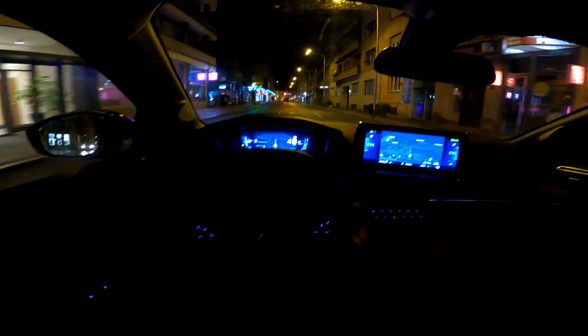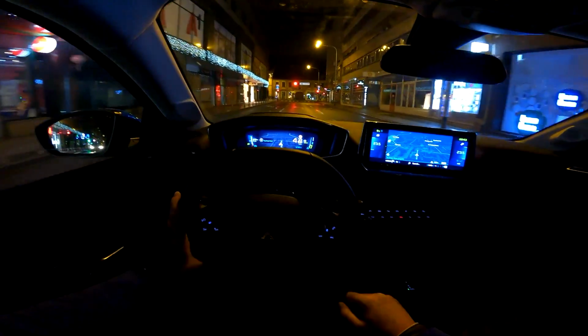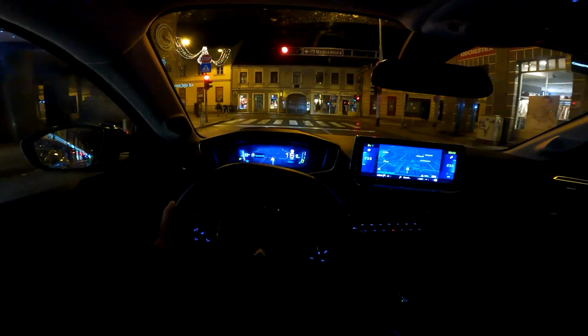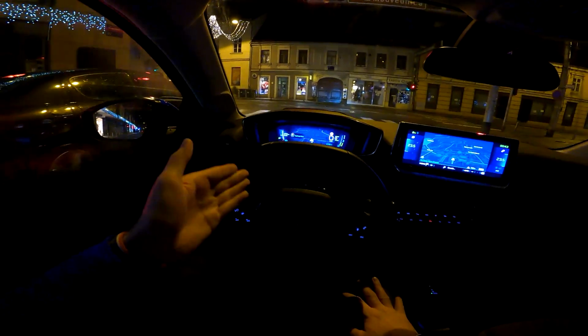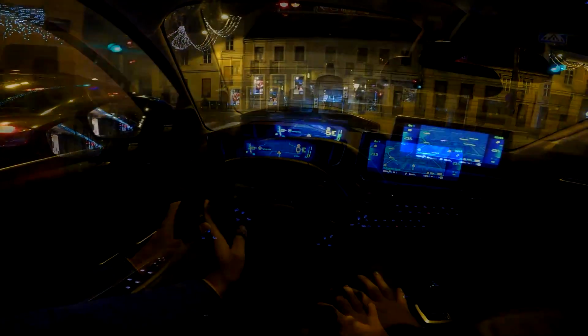But other than that, I think they nailed it with this interior. I really do love the design of it. Tell me in the comments what is your opinion on it. It is very modern, very futuristic, and very unique. You don't see this in any other car. You see this only in Peugeot models, and it's a big thumbs up from me when we speak about this interior.